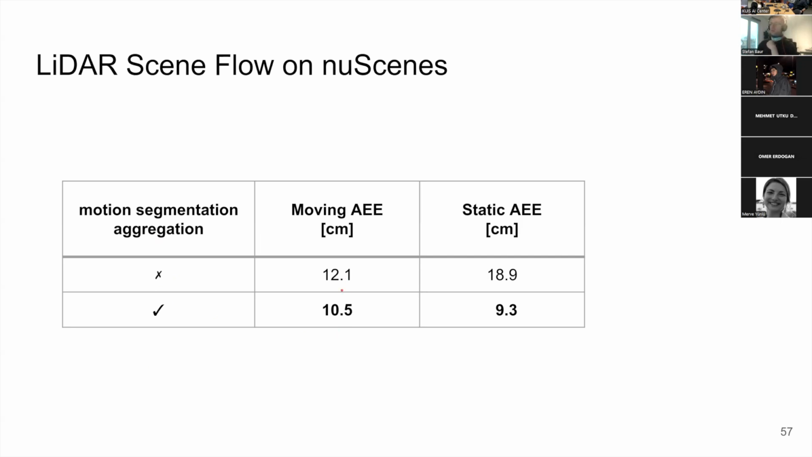Then you lose a little bit of performance. On the static background, you lose quite a lot of performance, and that's expected. But on the moving objects, you lose only a little bit. Still, this aggregation in combination with the motion segmentation really gives the benefit here.